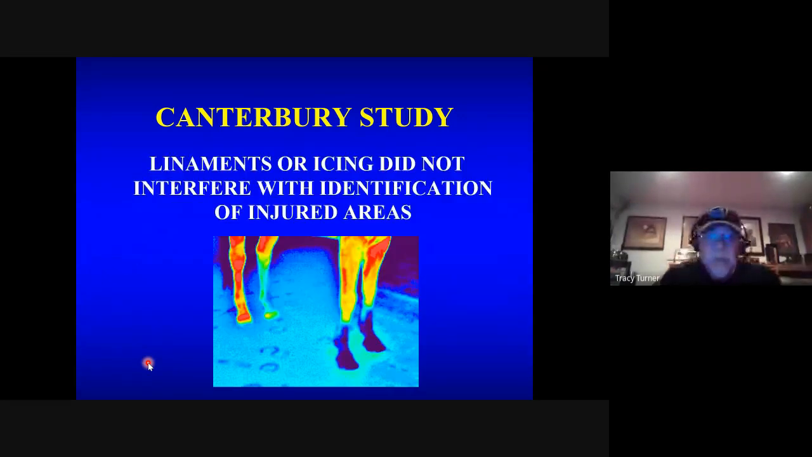Other things that we learned was that ligaments and icing really didn't interfere with the identification of injured areas as long as these things were done symmetrically. And in fact, putting horses in ice or in water can be useful in detecting it as long as it's done evenly, because inflamed areas, once they've been cooled down, become warmer faster than normal areas.